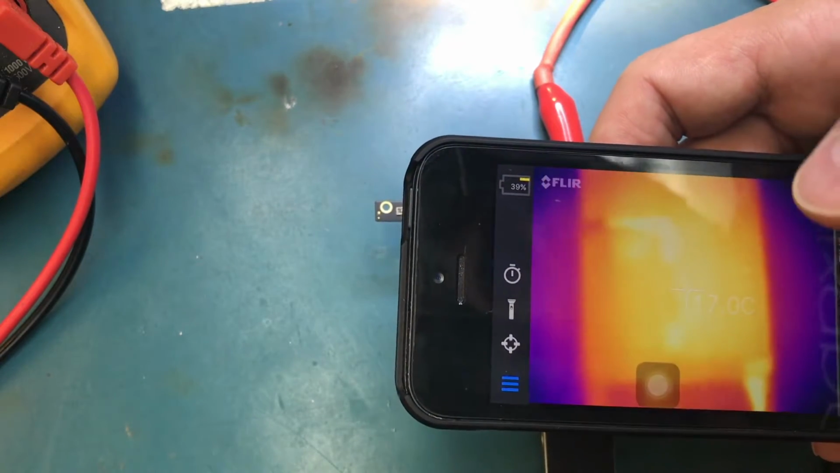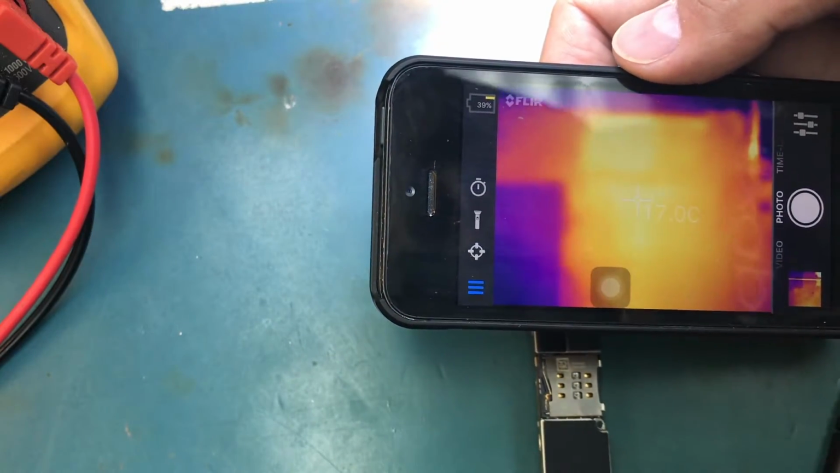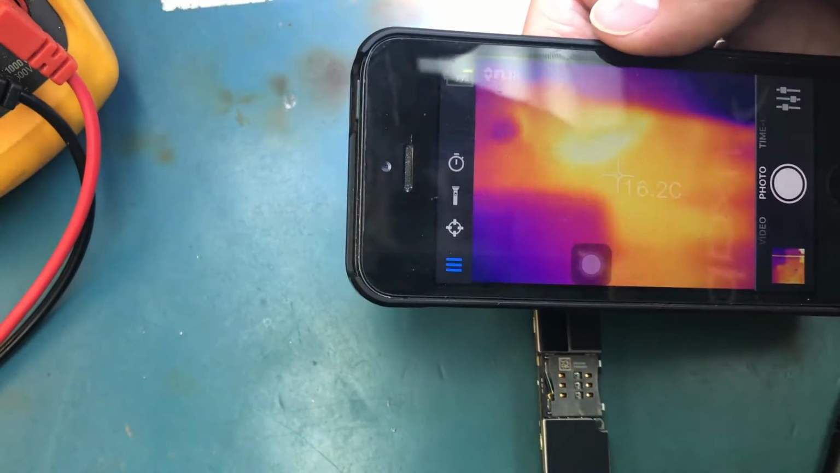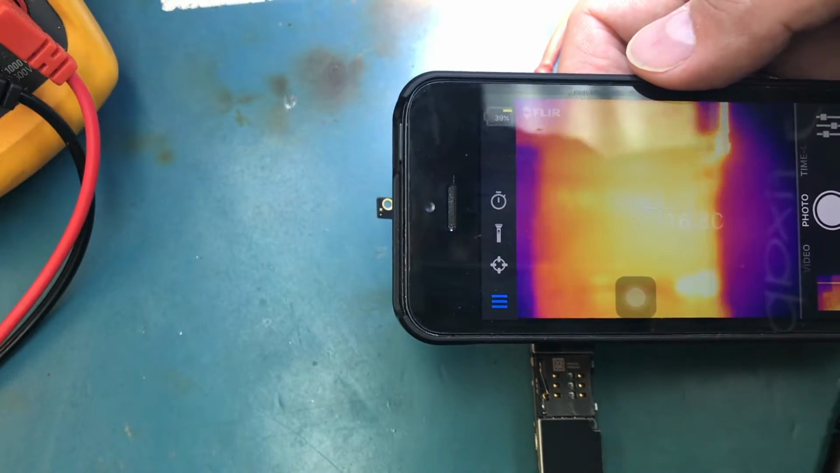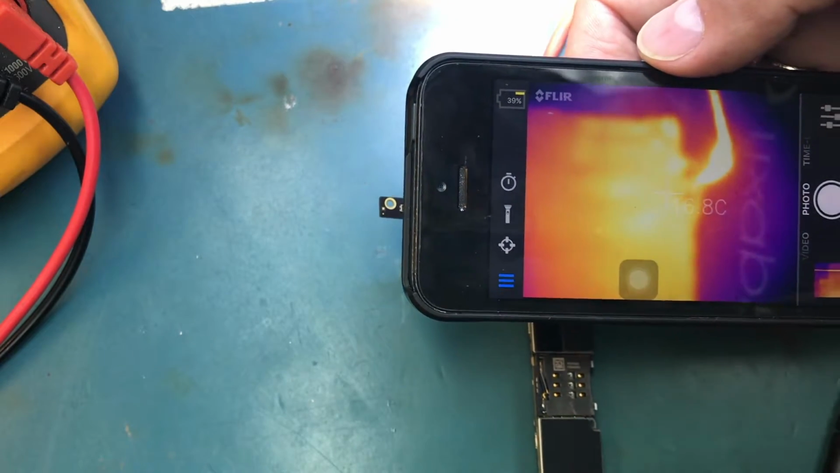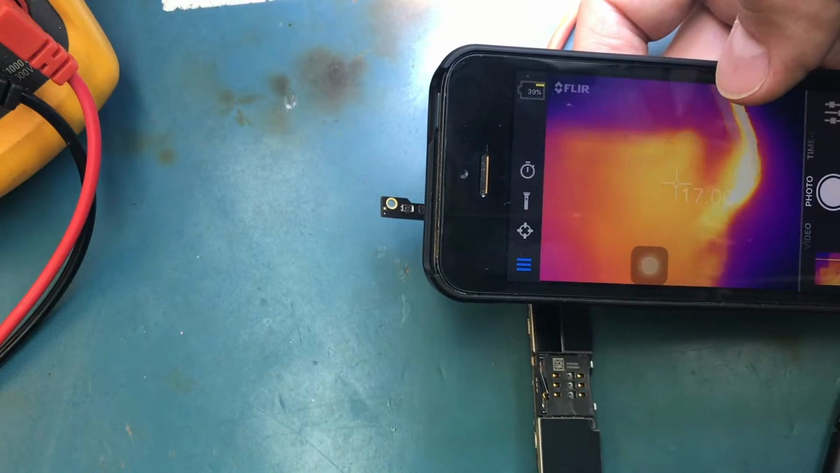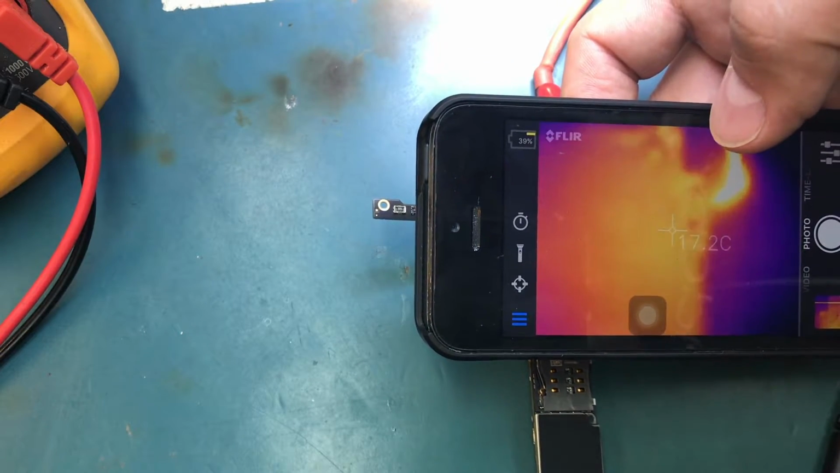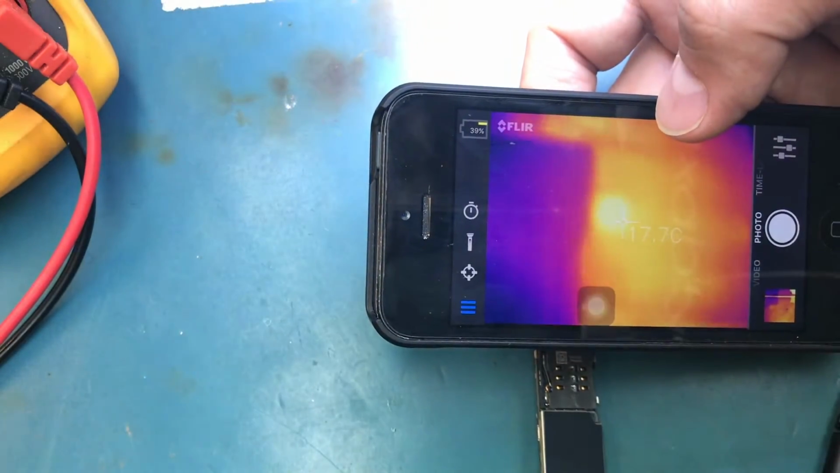Yeah, to be honest, the latest update of the Flir app made it a little less snappy. It's like everything is so slow now. I think I'm gonna get the newer one because it was much better. Now it's lagging and it's a little harder to read.